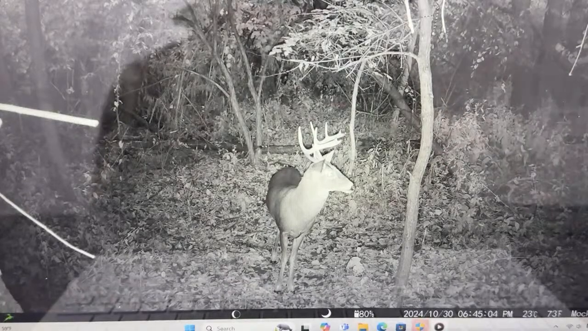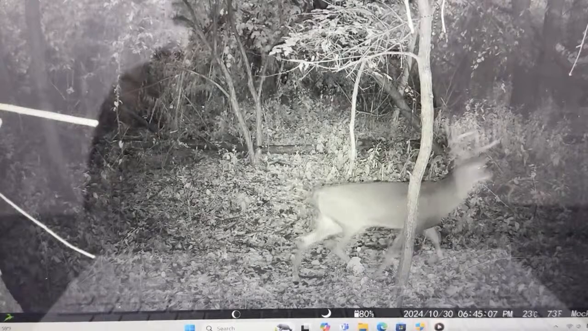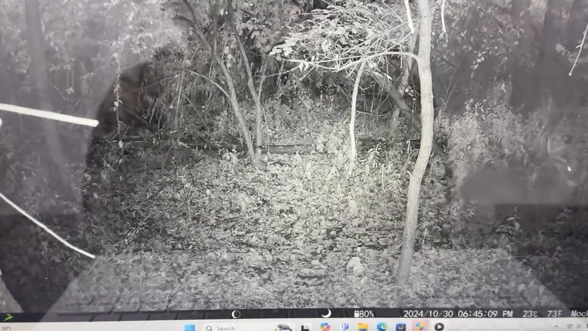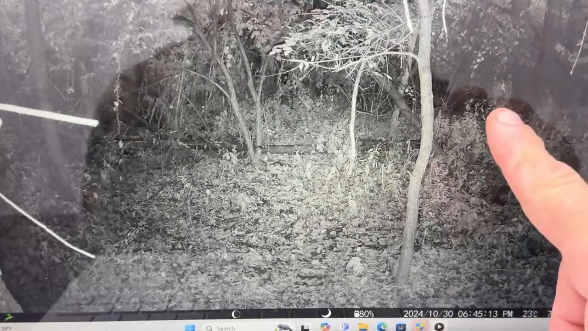Yeah, he's nice. He needs another year to be a big one. He's a shooter this year on my end. But see him chasing? Now watch. He gets ran off. Now watch up in the corner up here to the right. Up here. Watch up there.